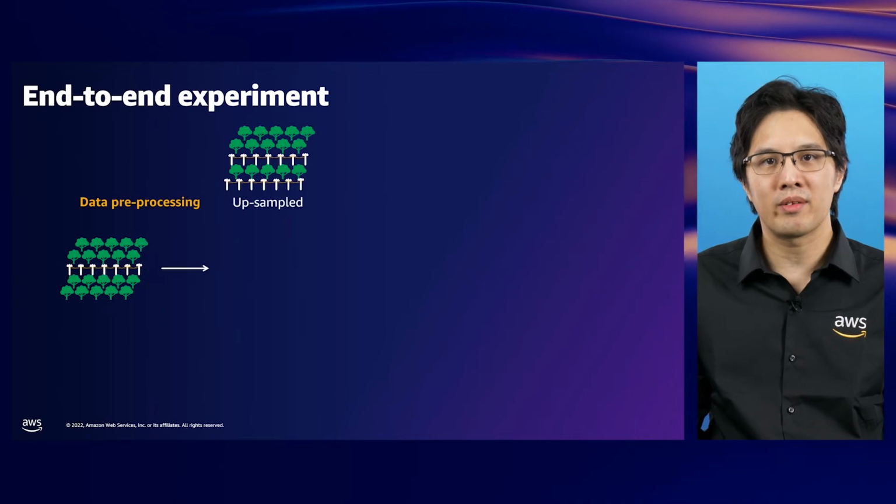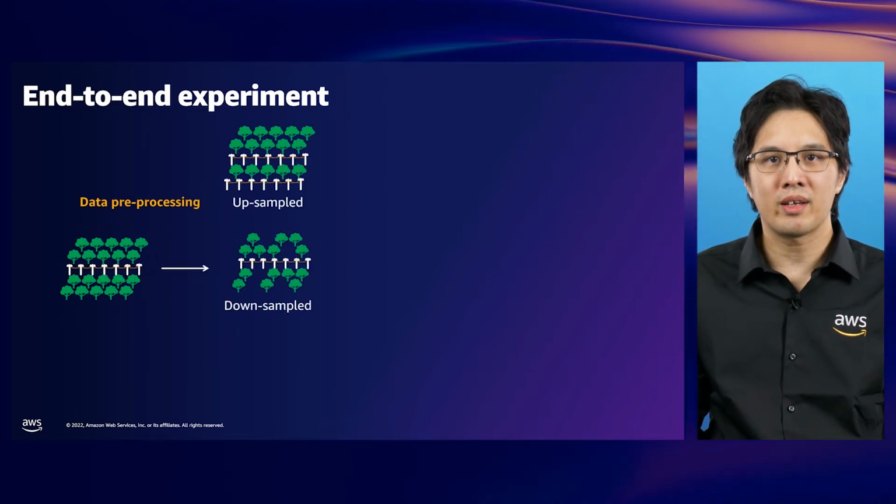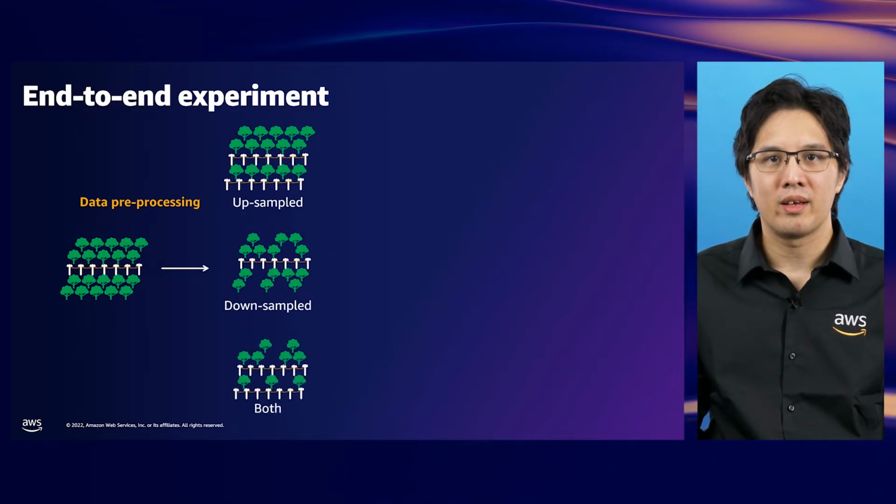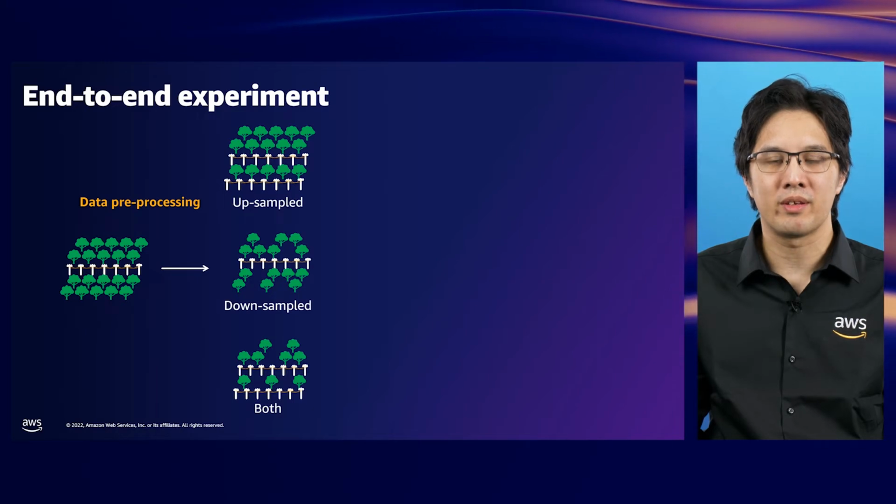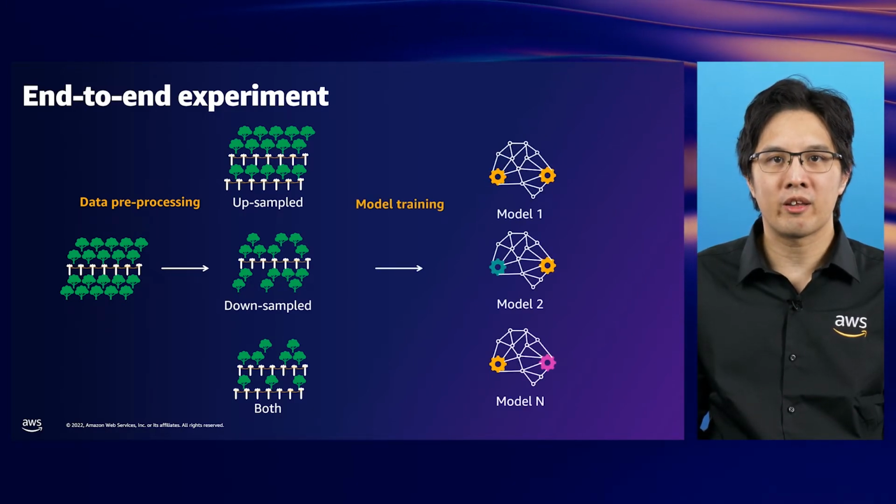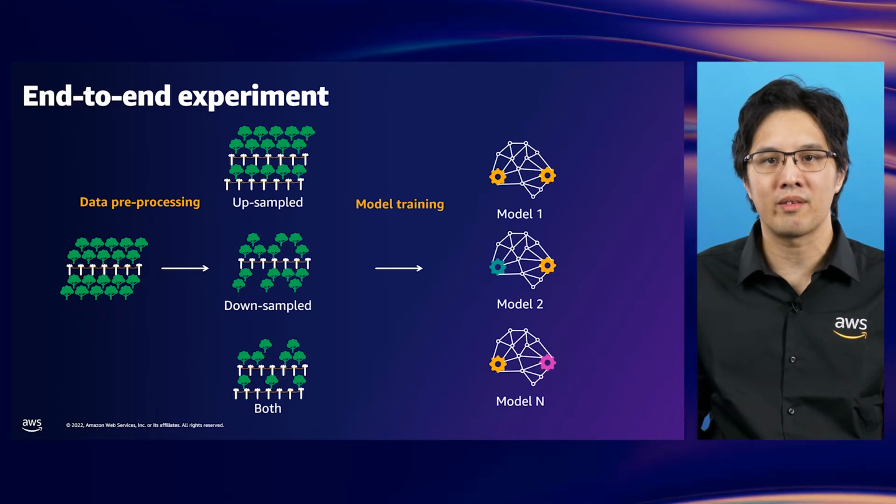Firstly, an upsampled dataset containing more powerlines and conductor classes. Secondly, a downsampled dataset with less vegetation. And finally, a dataset that combined both our upsampling and downsampling strategies. In the model training pipeline, Geomatic AI explored training several semantic segmentation models, which I'll dive deeper into in the subsequent slides.